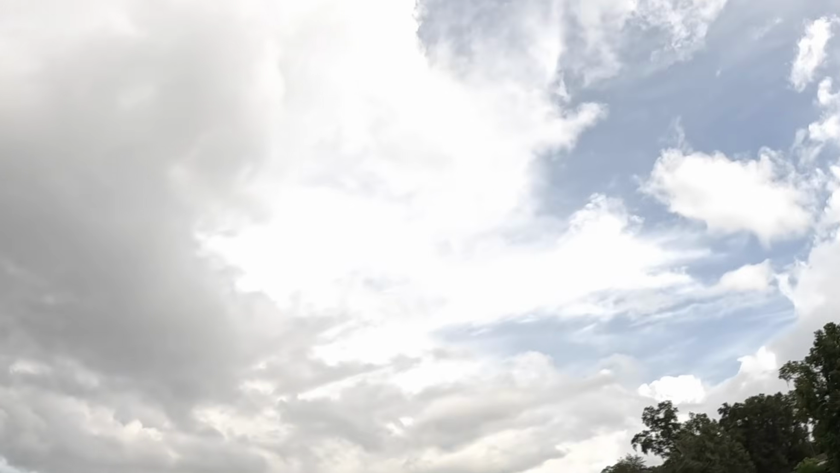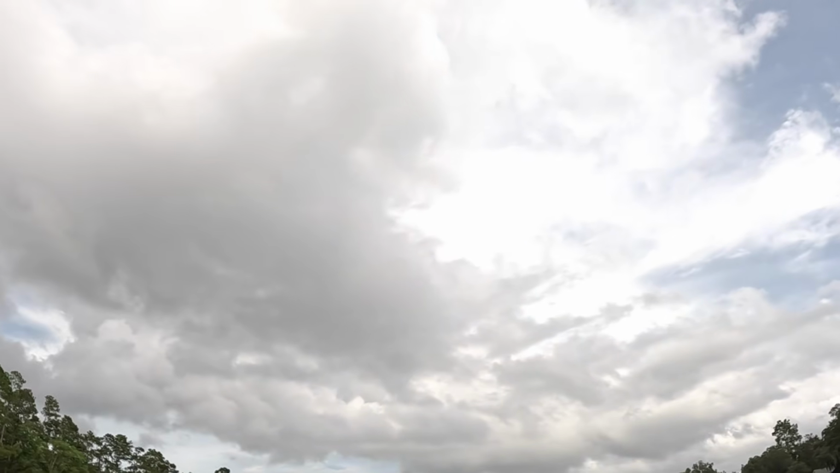Take a look at that cloud up there that's trying to get me. And that one over there. Yep, it is raining. See you next time.